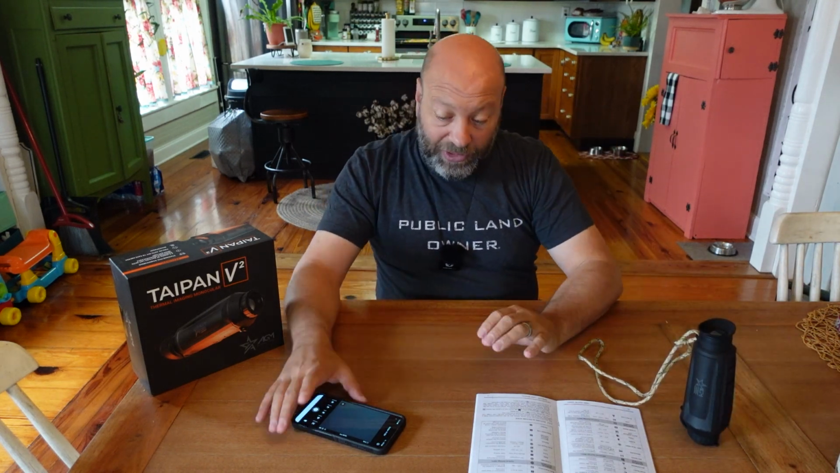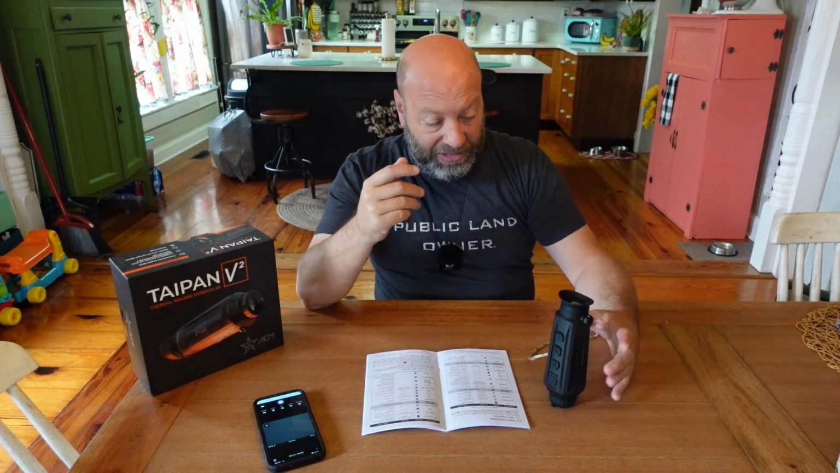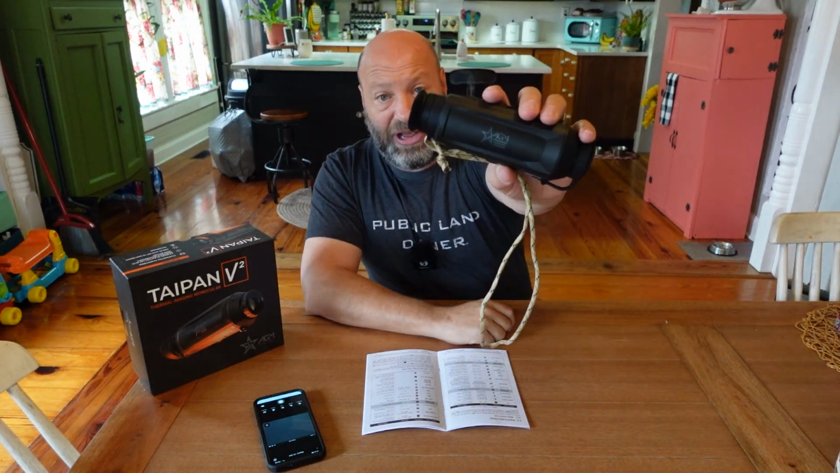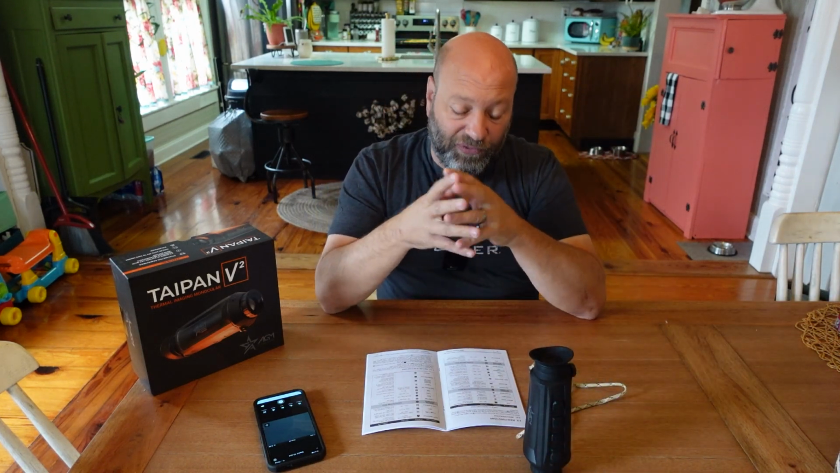So a lot of really cool things. This app is very impressive. The capabilities of this thing are impressive. The refresh rate is spot on. I mean, there is a reason that AGM builds what they do, and there's a reason that this is this high end. The other beautiful thing I love is the replaceable battery, okay?